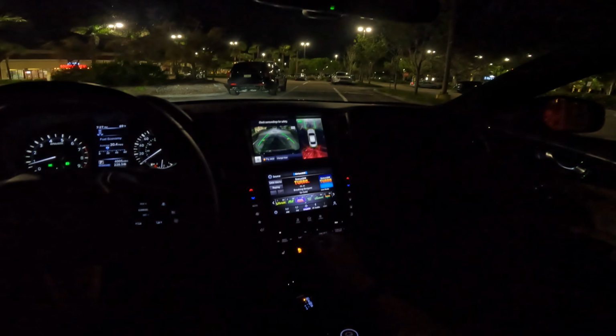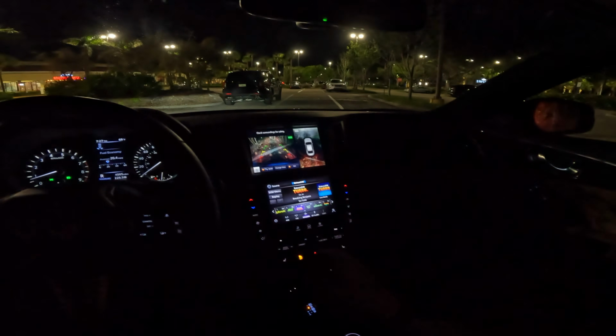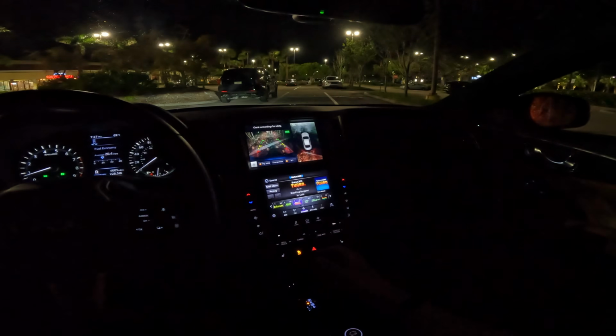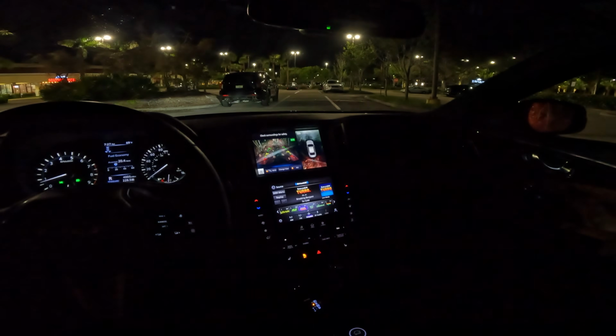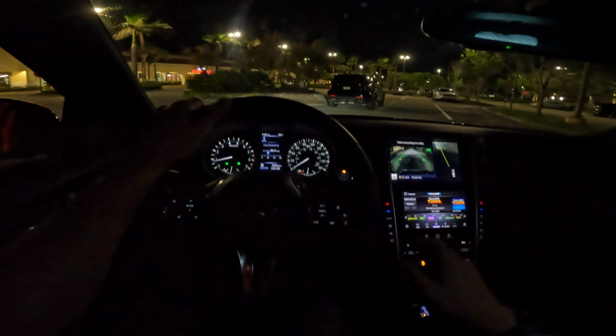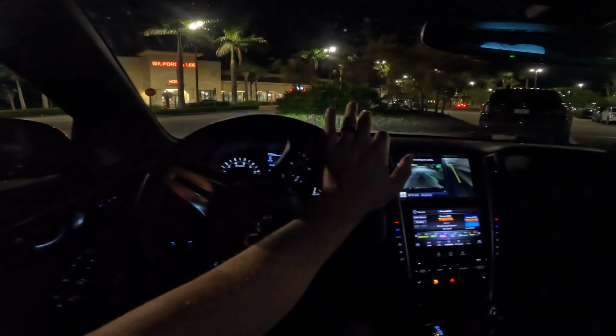It actually is pretty good. Even when in reverse, your lights light up really well to the back. Other than the sides, unfortunately, your side skirt lights don't turn on when you turn your 360 camera on. So I have my little key light here at the top, maybe to help with the illumination as we drive the Q50 around town here at nighttime.